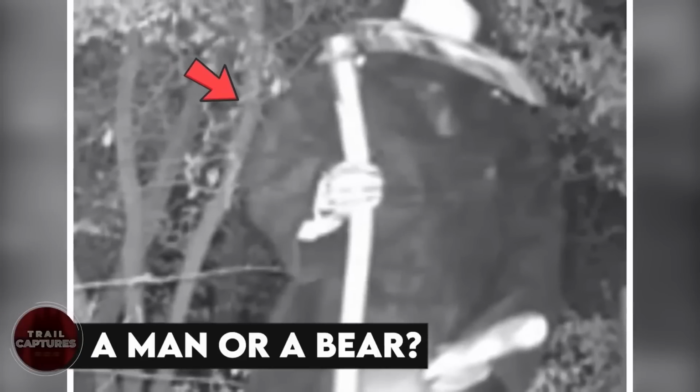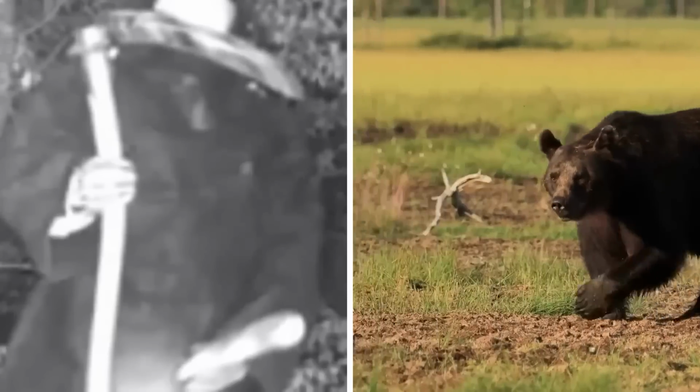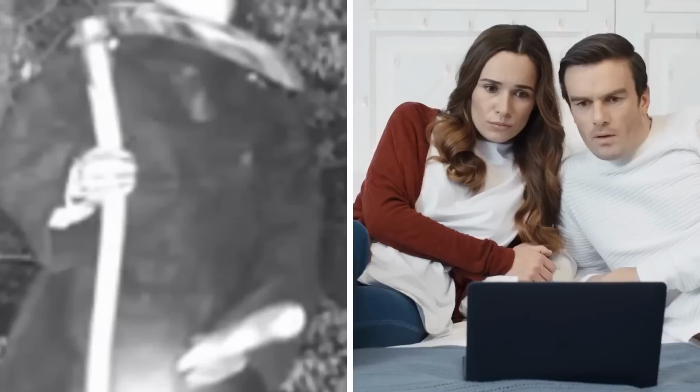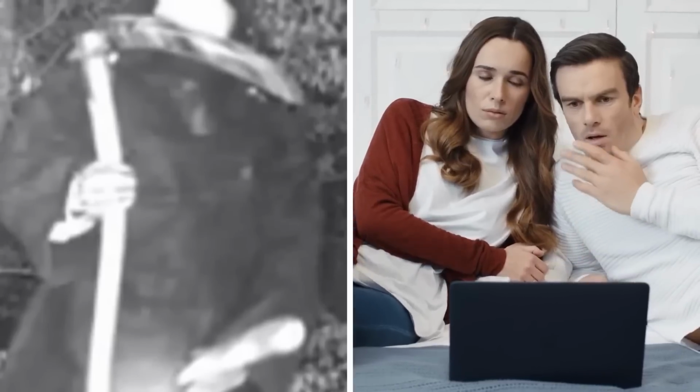A man or a bear? What do you think? Is this a man or a bear? By its stature, it looks like a bear. It is a strange creature with a black color. But as you investigate the details, you'll notice that it's holding a stick and wearing a cap. These signs make us believe that it is a human. The image sparks curiosity and speculation.